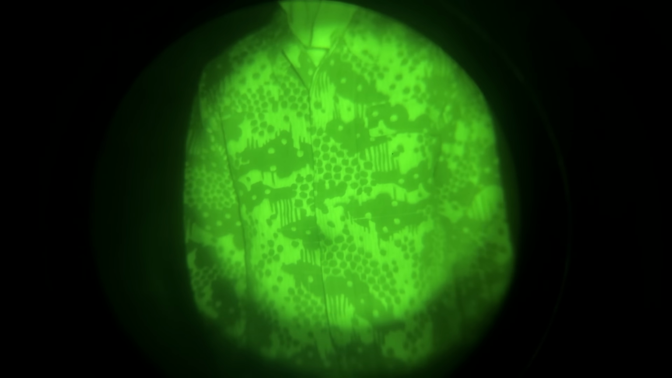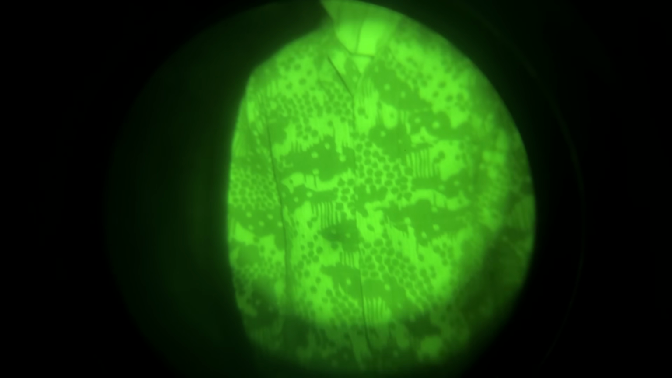Go ahead and turn around. That looks badass. Before it has the iconic East German rain camo style, but when you put it in IR light with night vision, it turns into a completely different pattern. It almost makes you think, what if the actual pattern just looked like this?